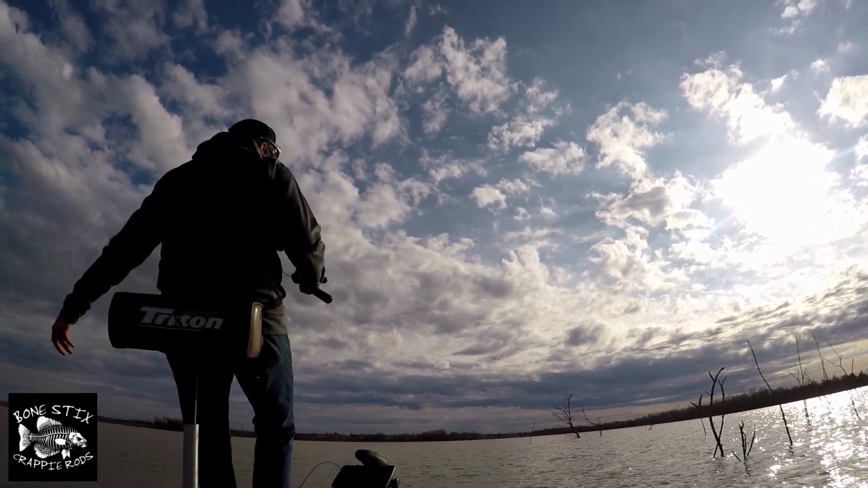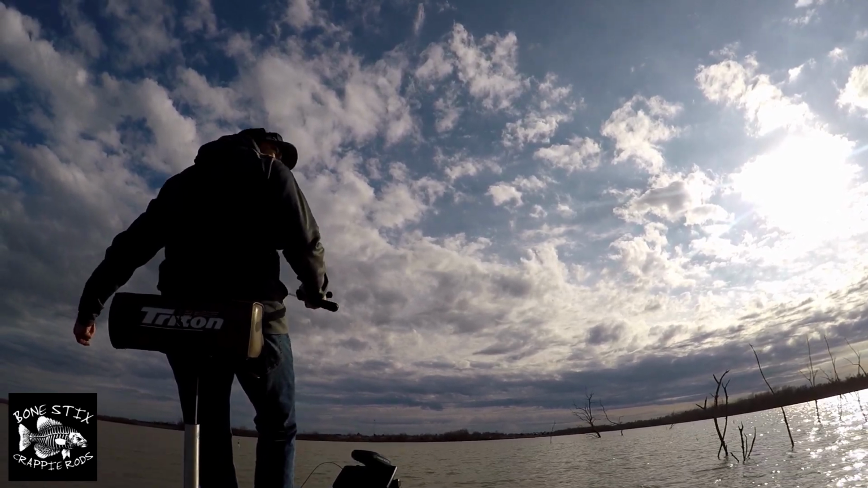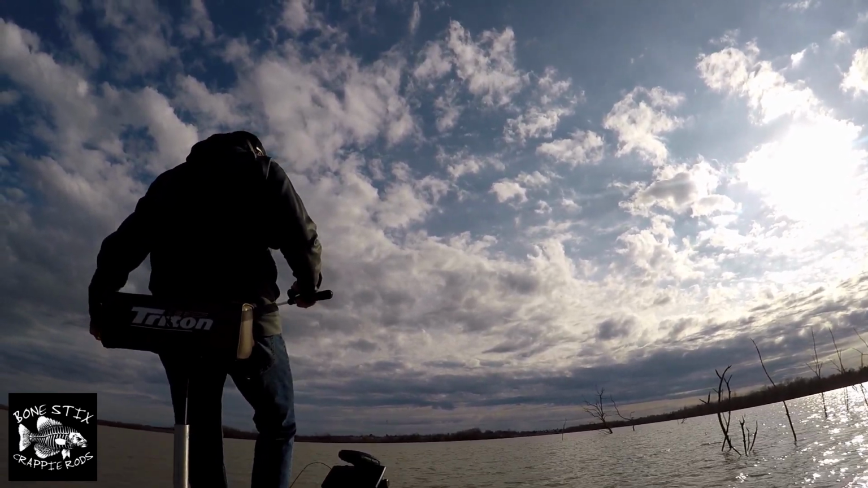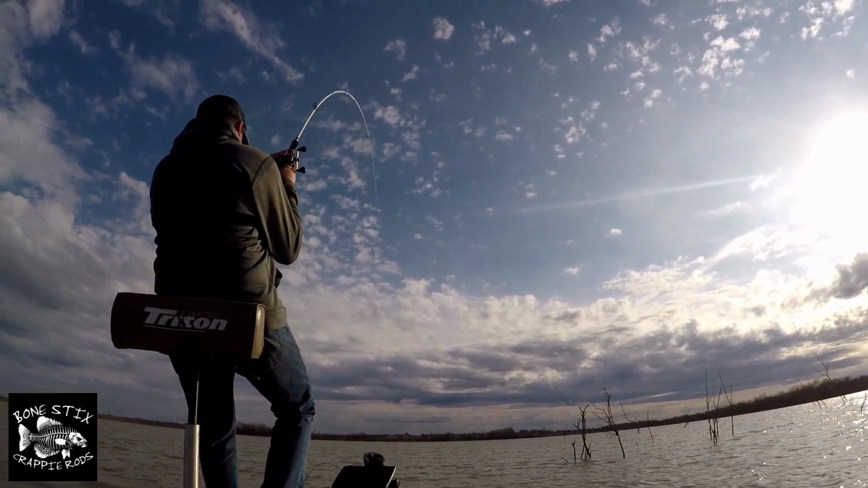I figure out these fish are out, the shad are out here on the outside edge of this timber, and these crappie are just moving through them, eating. There he is.